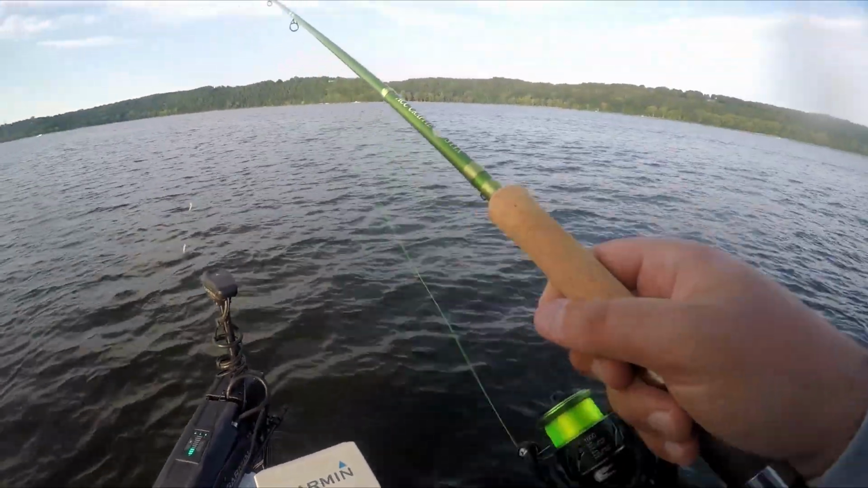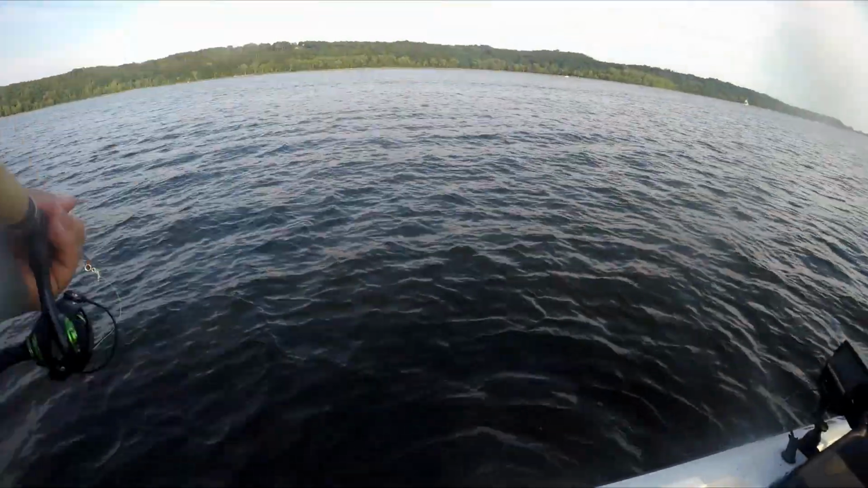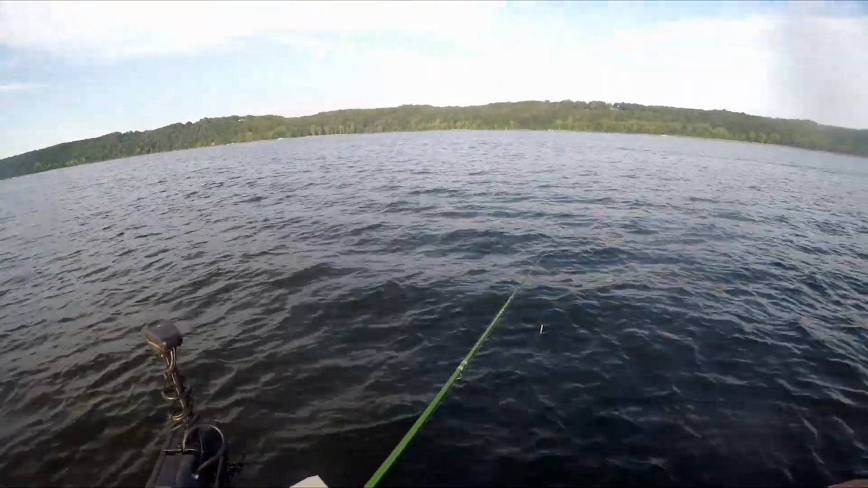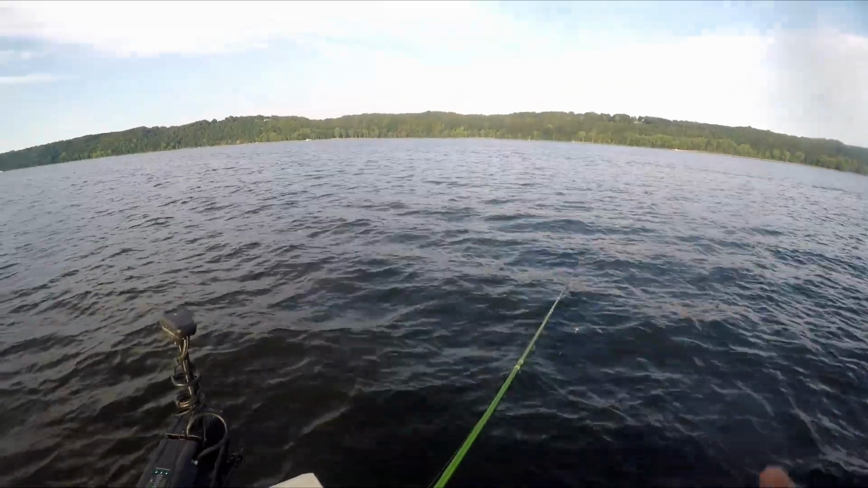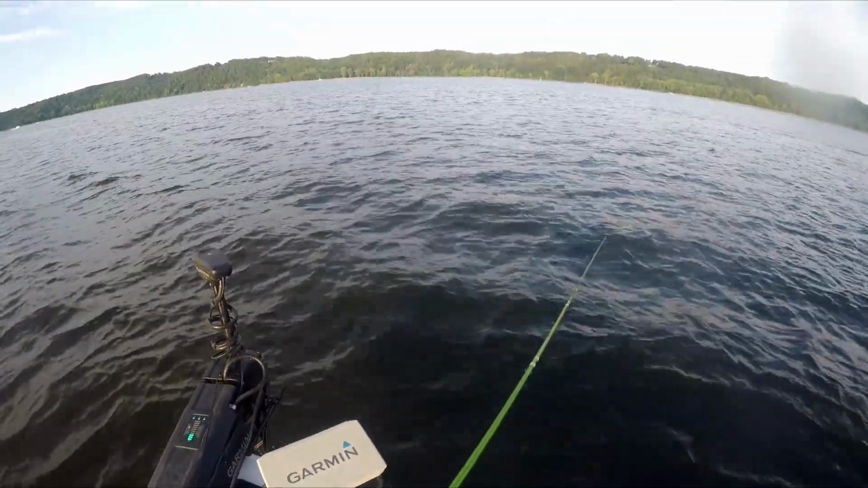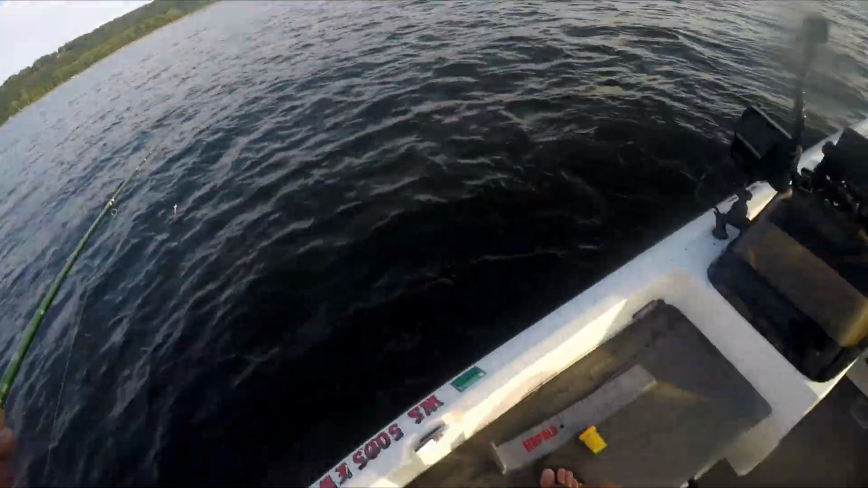Well, unfortunately they shut off, and there's nothing I can do right now. They won't even stare at them. I don't know, they were biting really good, they were chasing really good earlier in the day when it was pretty calm. I don't know if it's all the boat traffic. Sometimes they just shut off, so.